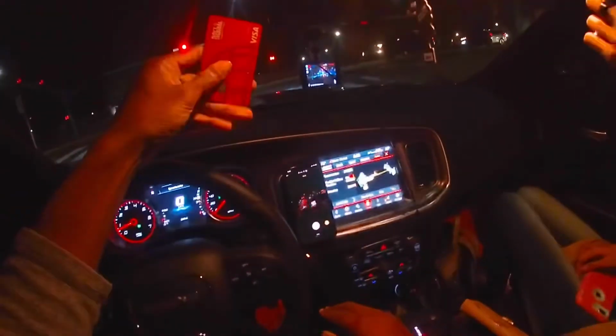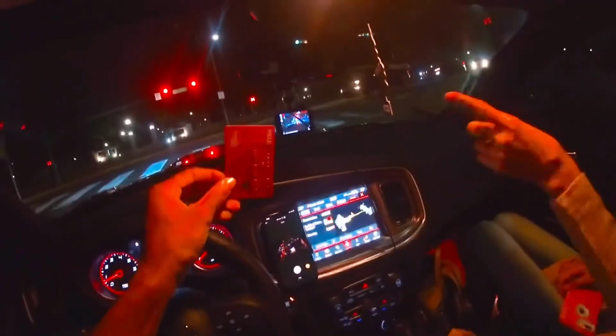Y'all might be using bait card at Burger King. She got her stimulus check, so we going to Burger King. I'm not spending my money. We spending hers. You cheap ass motherfucker.